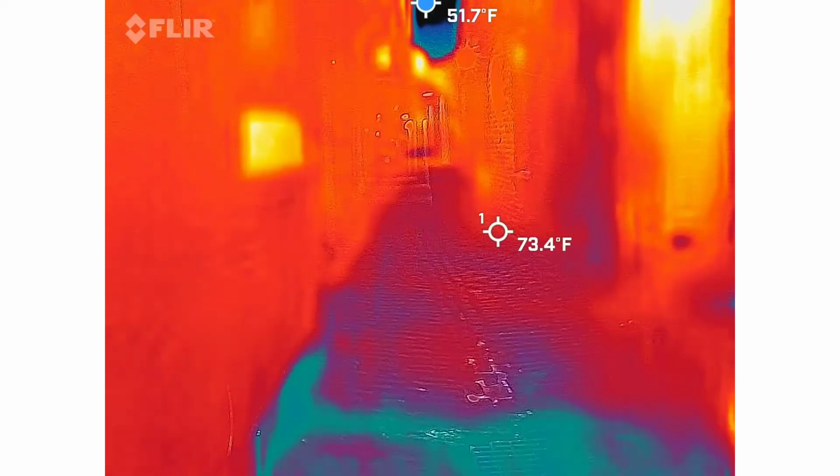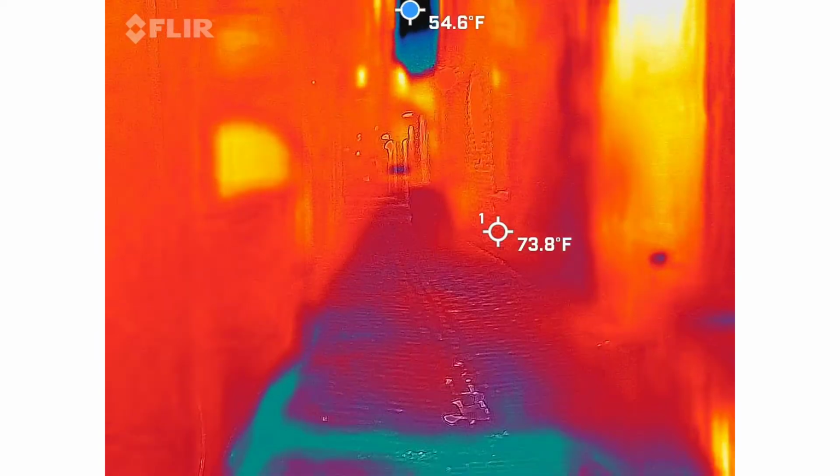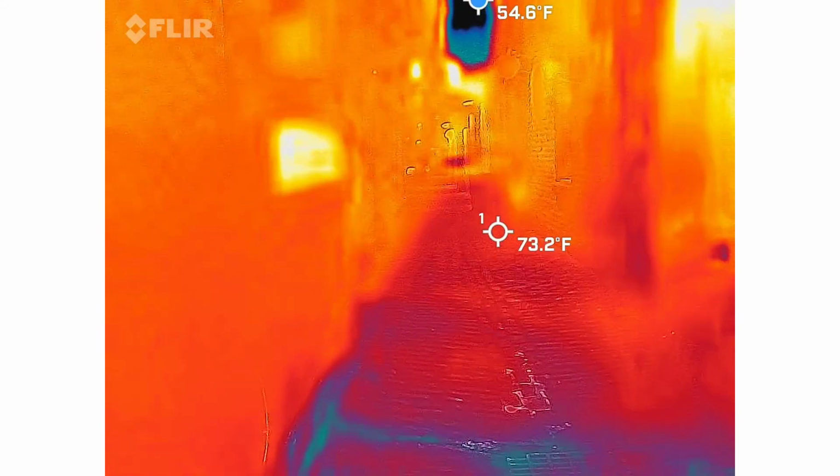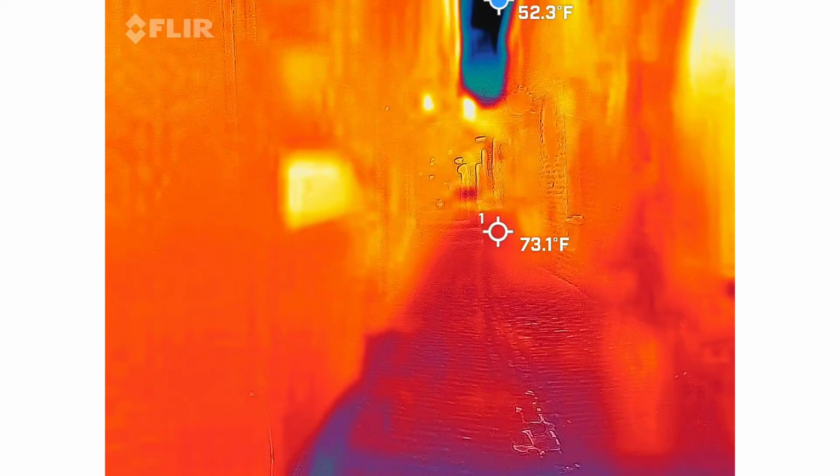And this used to be, what, shanties or something? Yeah, little tiny shotgun houses just kind of scattered about. Obviously, the 2 buildings weren't here. But we're up to 6.8 on that guy.